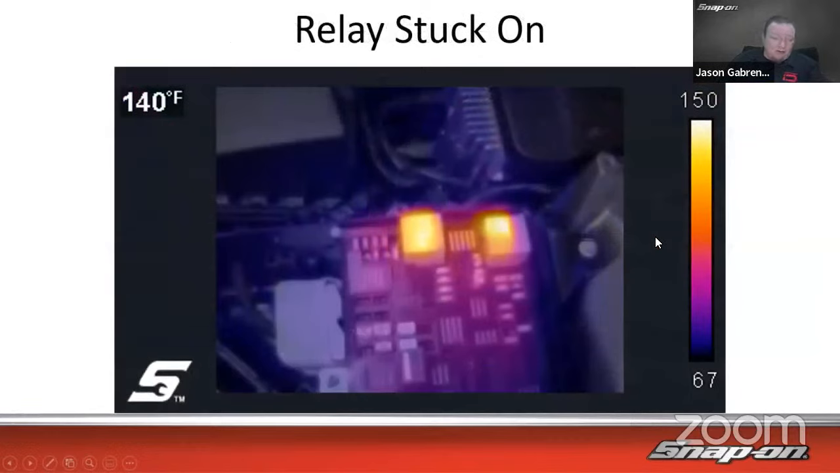How about relays? What if I have a draw on an engine and I think maybe one of the relays is stuck on and it's causing that draw on a vehicle? Could be. So we can see after a while what relay is on a vehicle. So maybe I just leave it off for a little bit, let the vehicle cool down, but then one of the relays turns on. I can see it's hot when it turns on.